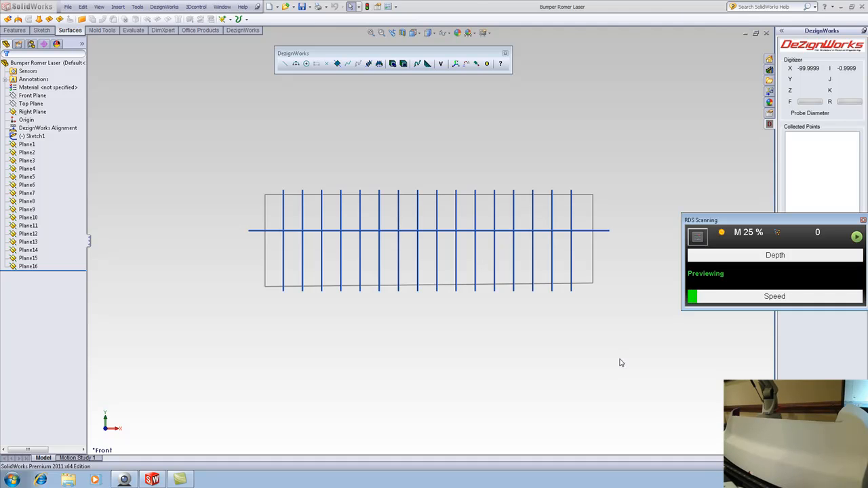In this session of Dezignworks TV, we're going to be featuring a brand new module we've just added to Dezignworks called DSM, Digital Shape Modeling. It's the world's first integrated laser scanning for SOLIDWORKS. In this session, we'll be featuring the Romer Absolute Arm, 7-axis, with its built-in laser. So let's get started.